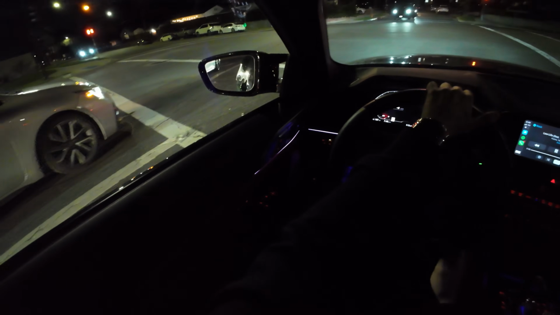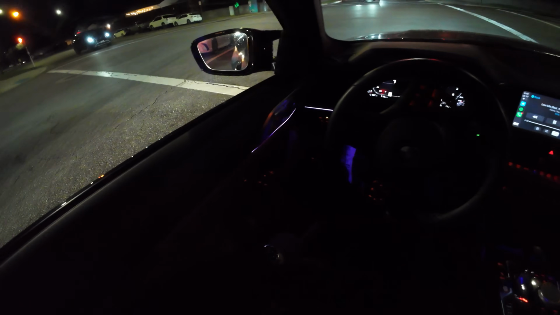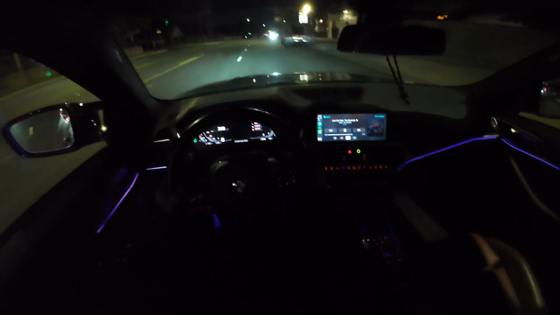All right. Let's hear the car real quick. And I gotta turn on the AC because I'm low-key dying in here. Not gonna lie. A little too much yapping from me. Let's hear the car.